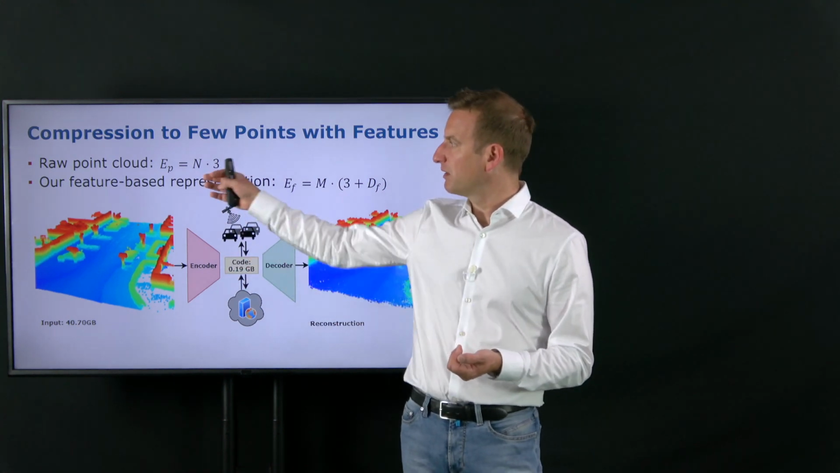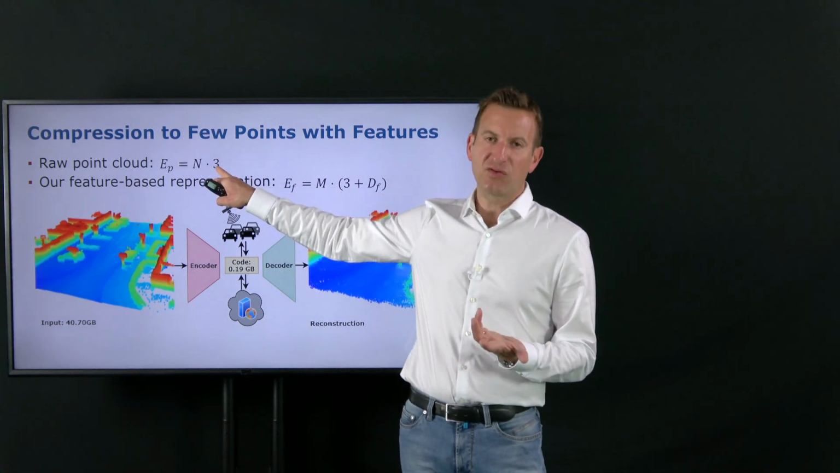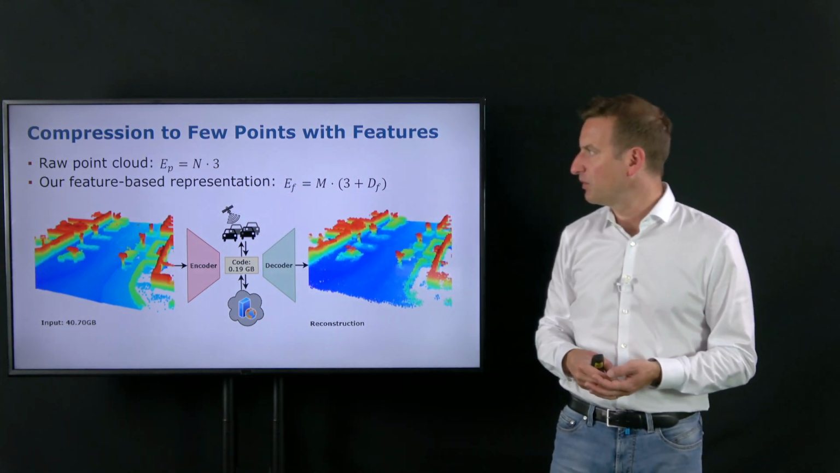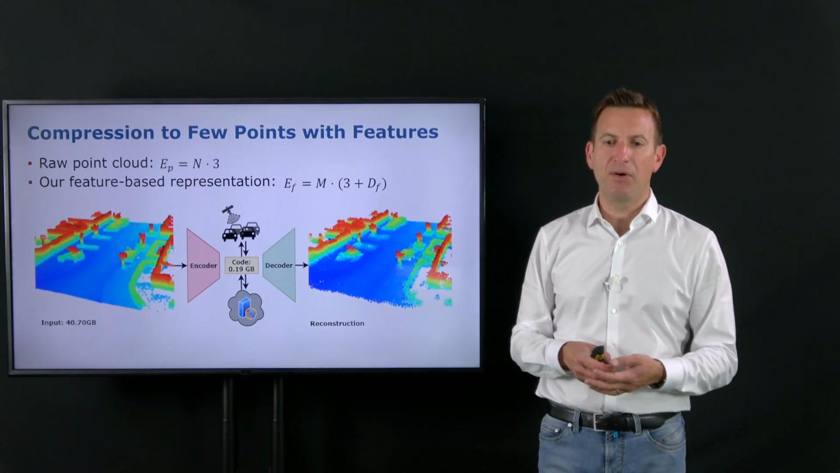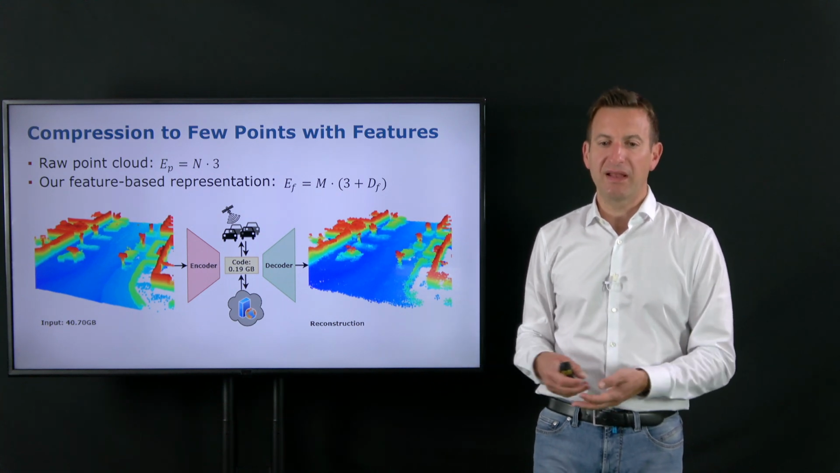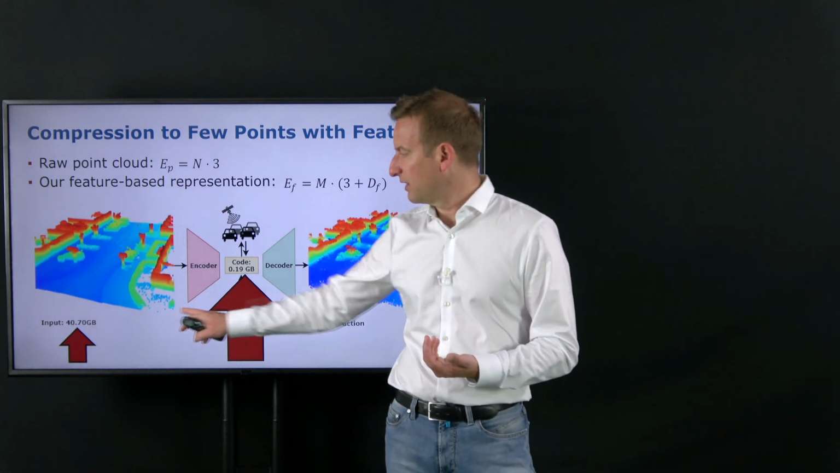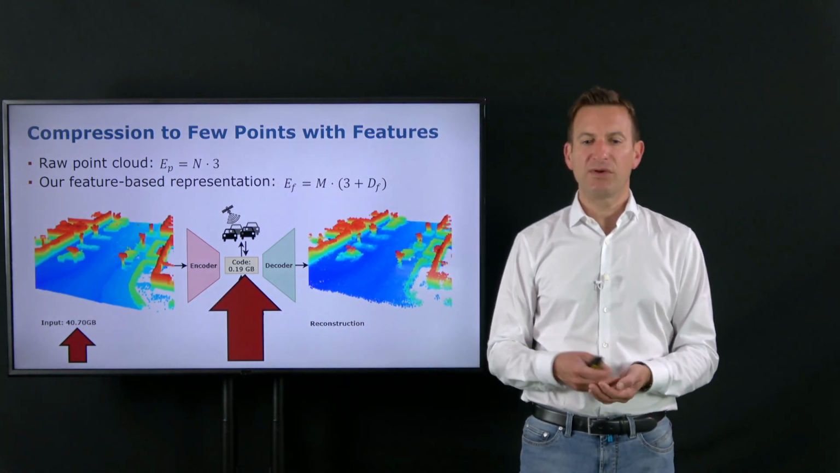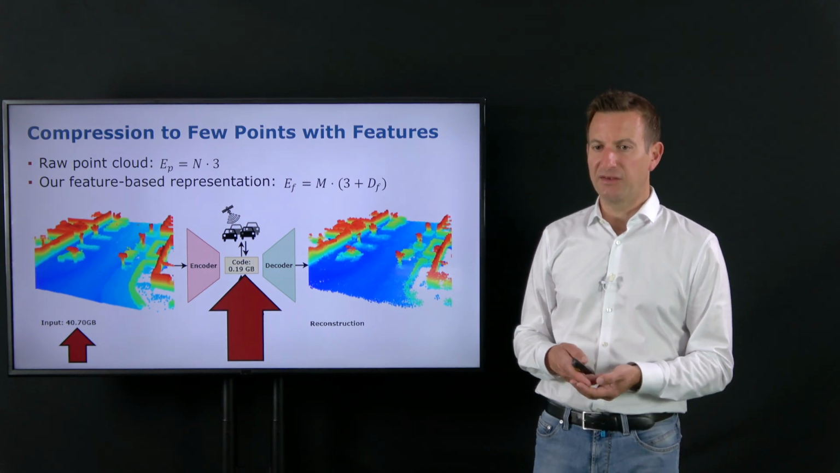So we have a raw point cloud where the input data is 3 coordinates, x, y, z, for each of the n points we are putting in, and we're reducing this to a small set of m points. For every point m, we again have an x, y, z coordinate plus this feature descriptor. And the interesting thing is that we get a substantial reduction of the memory requirements from 40 gigabytes to something around 200 megabytes in this example.